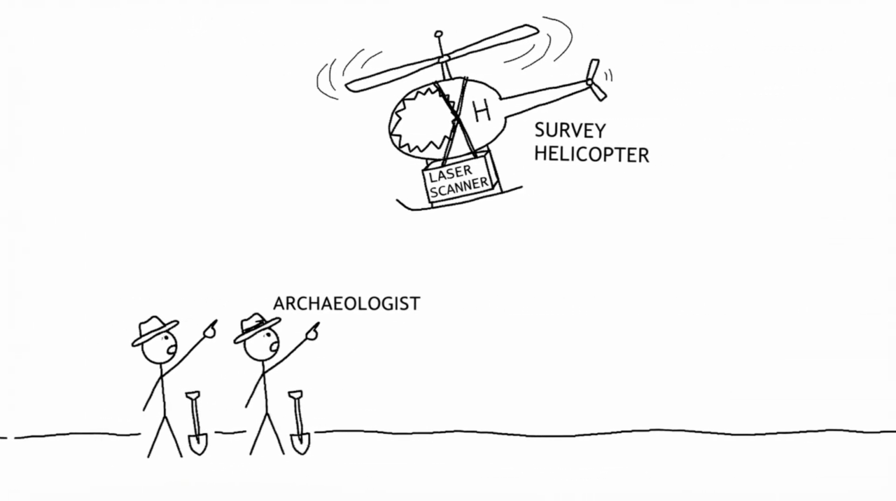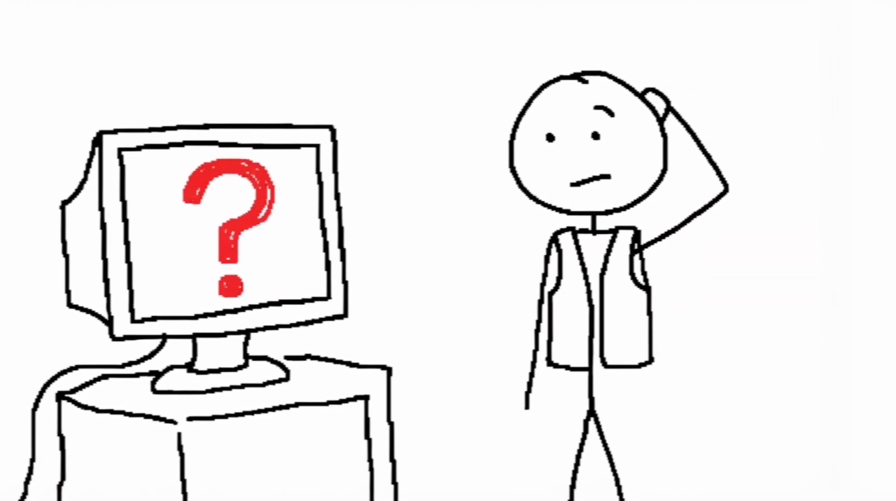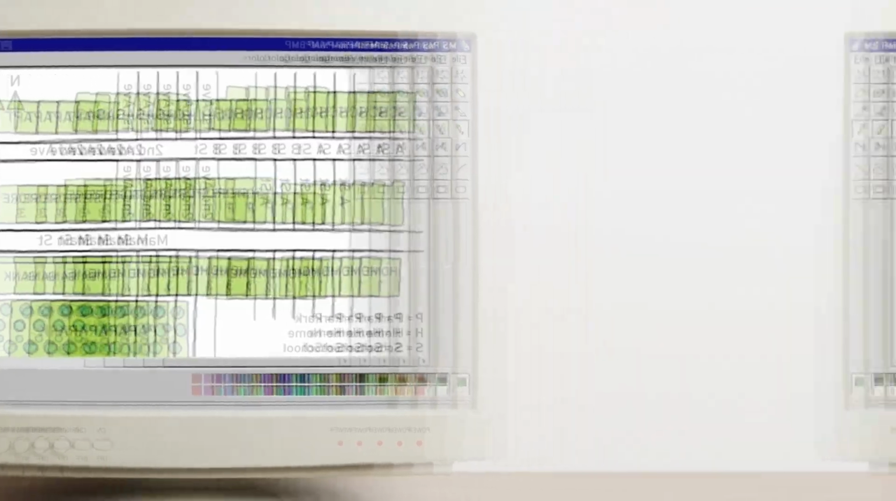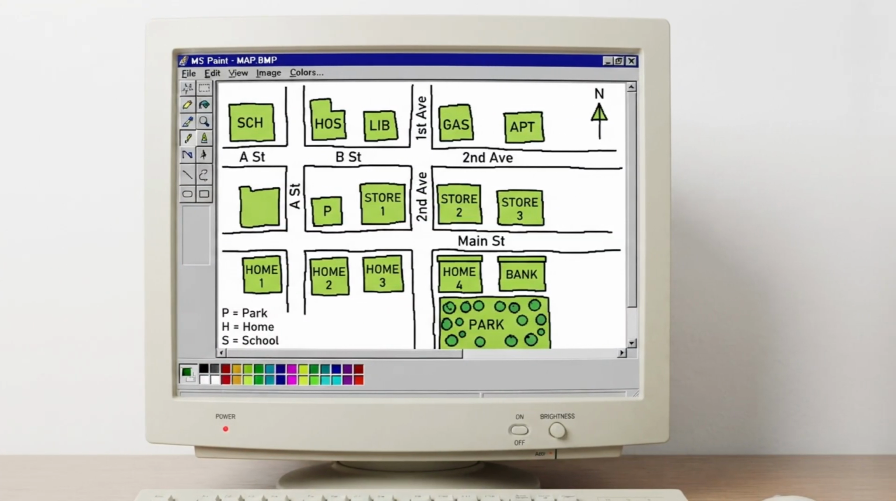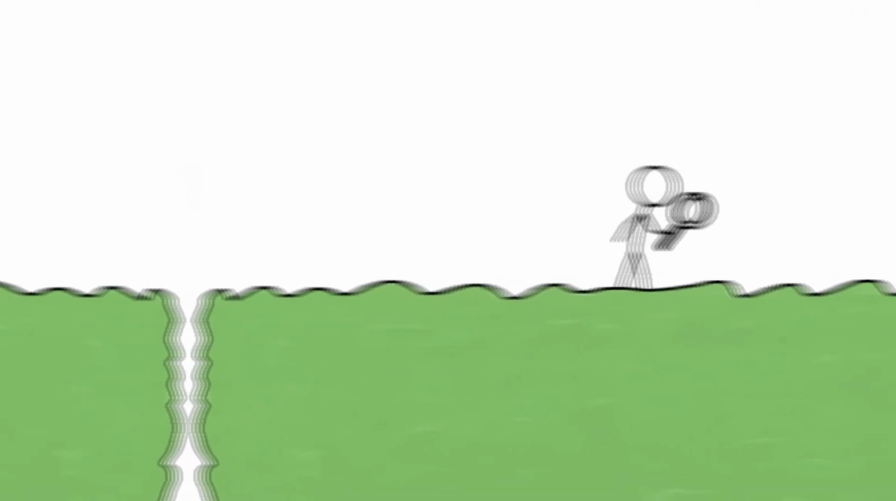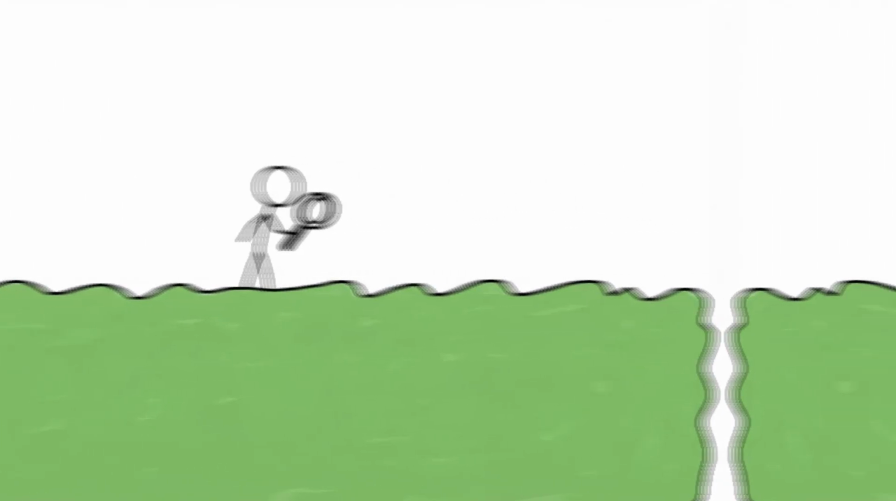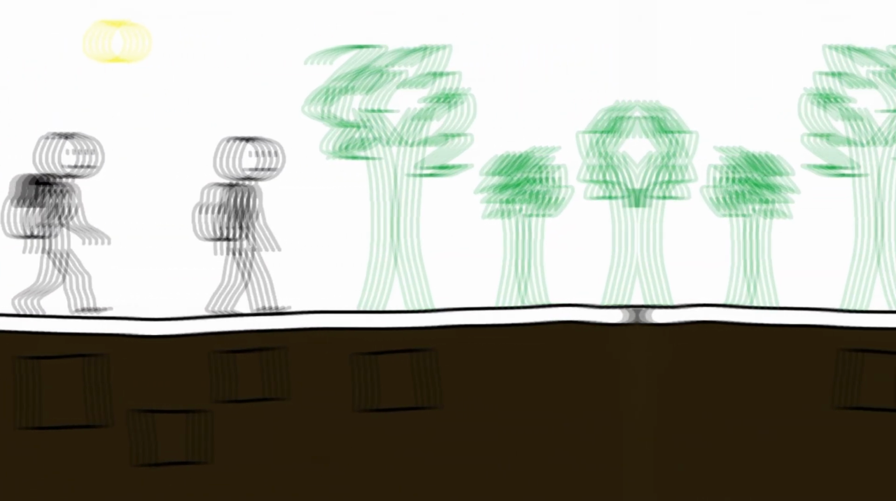In 2012, a team of archaeologists strapped a laser scanner to the bottom of a helicopter and flew it over the Cambodian jungle. What came back on their screens wasn't what anyone expected. Entire cities, invisible from the ground for 800 years, suddenly appeared in perfect detail, hiding under a canopy so thick that decades of researchers walking directly through the region had never known they were there.